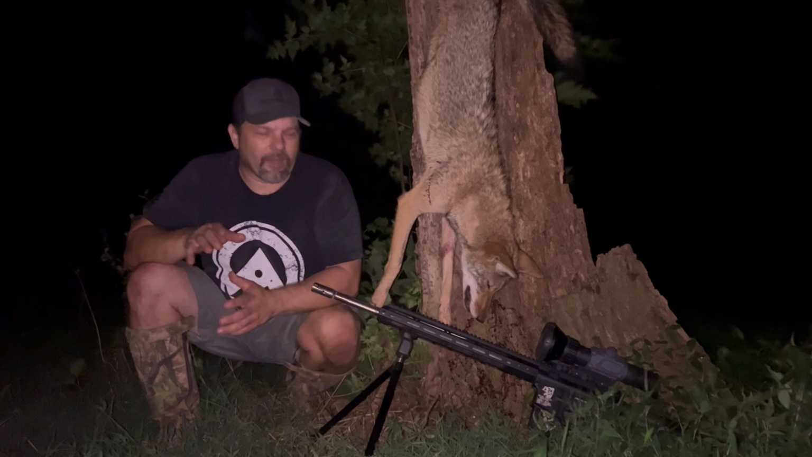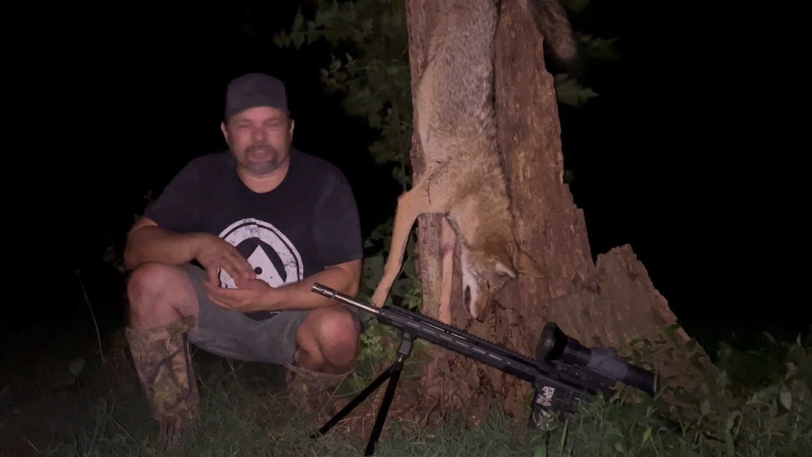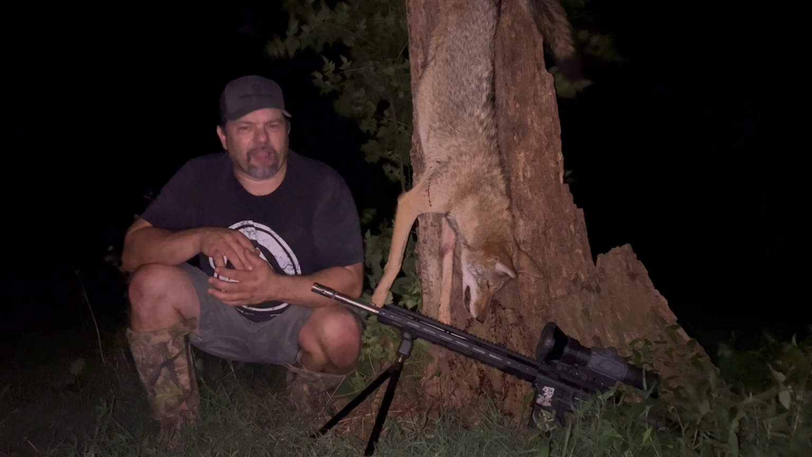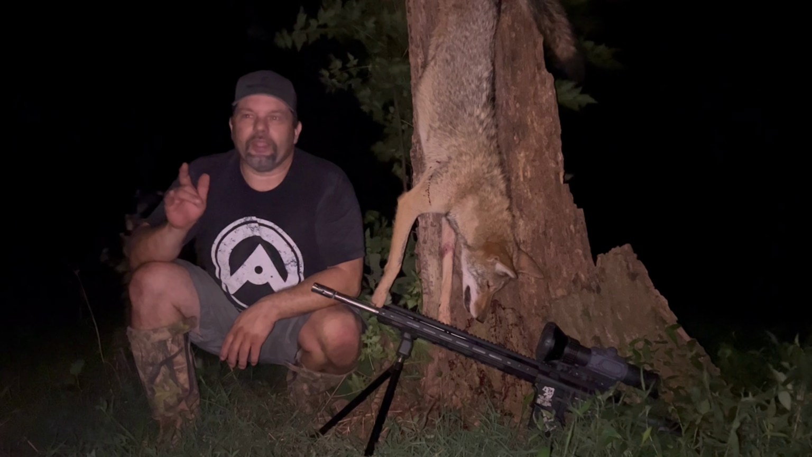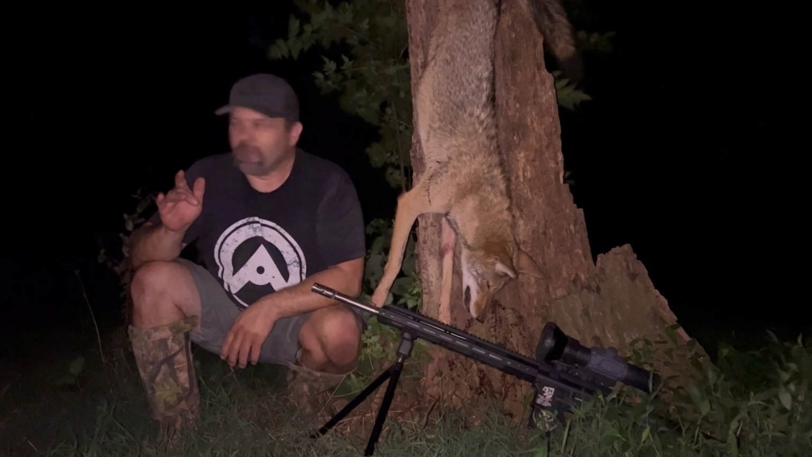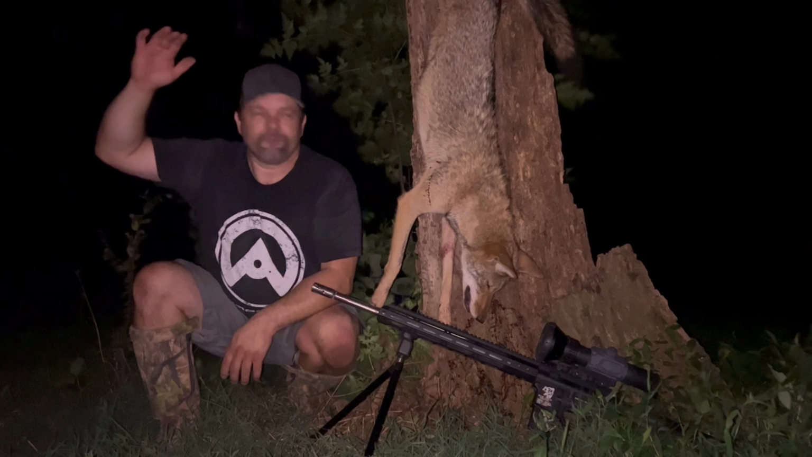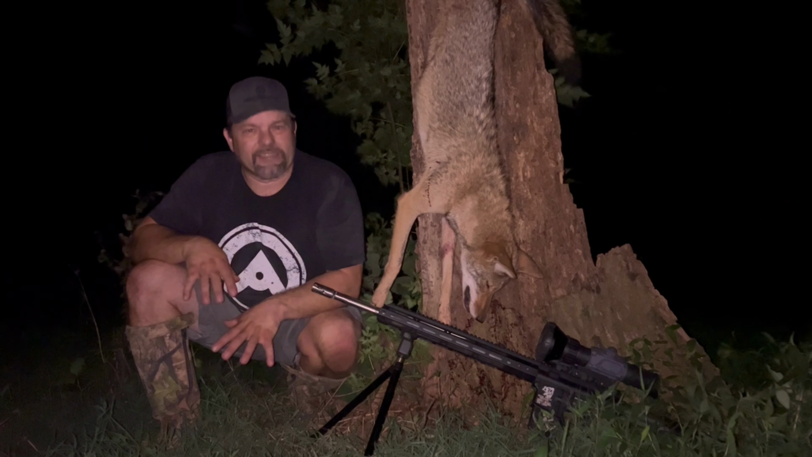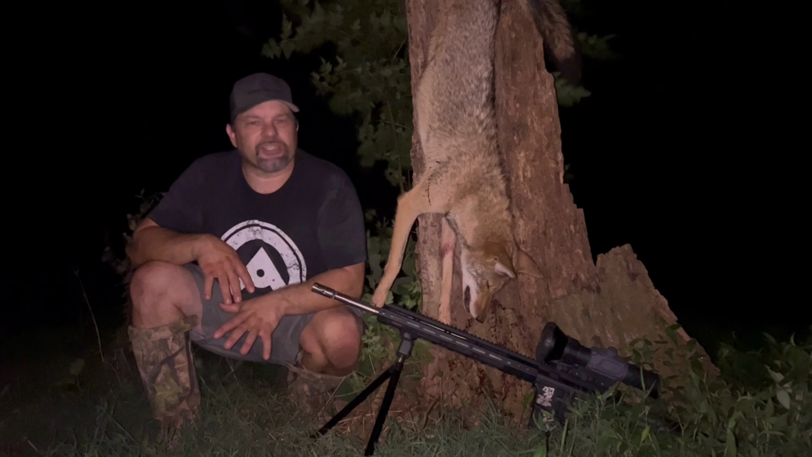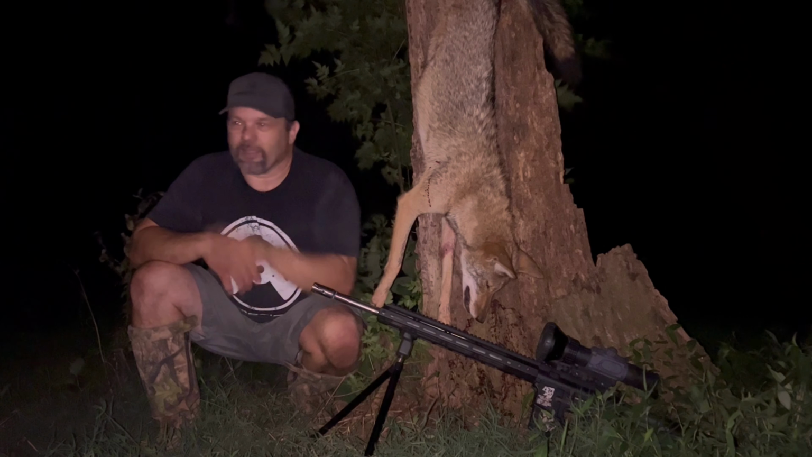Wasn't here maybe 20 minutes max. Howled one time, waited about 5-6 minutes, howled another time, waited about 5-6 more minutes, and then here come that female up through. The weeds are high right now, so I came into this area here where the woods keep these weeds down a little bit. It's a little bit hard to see here in August, but some of the fields are big.